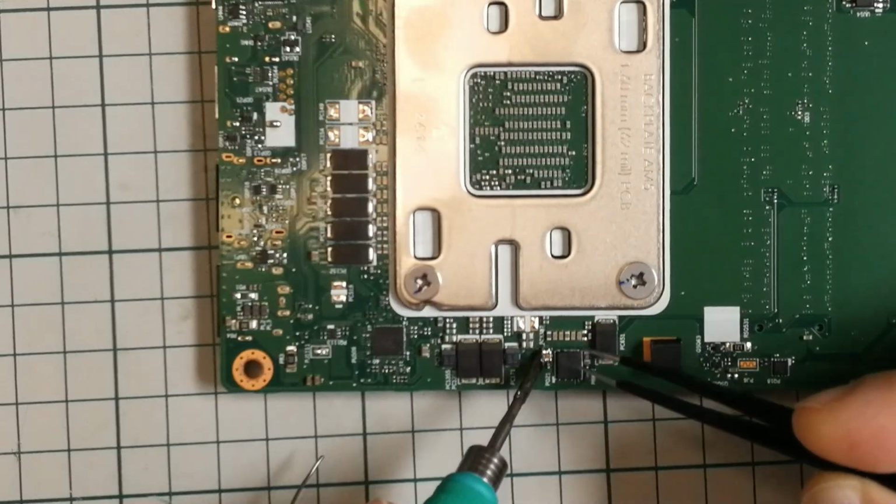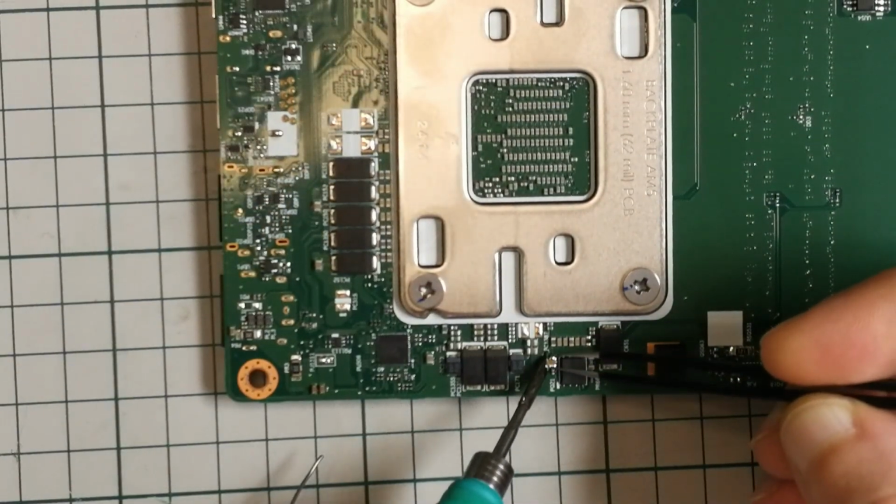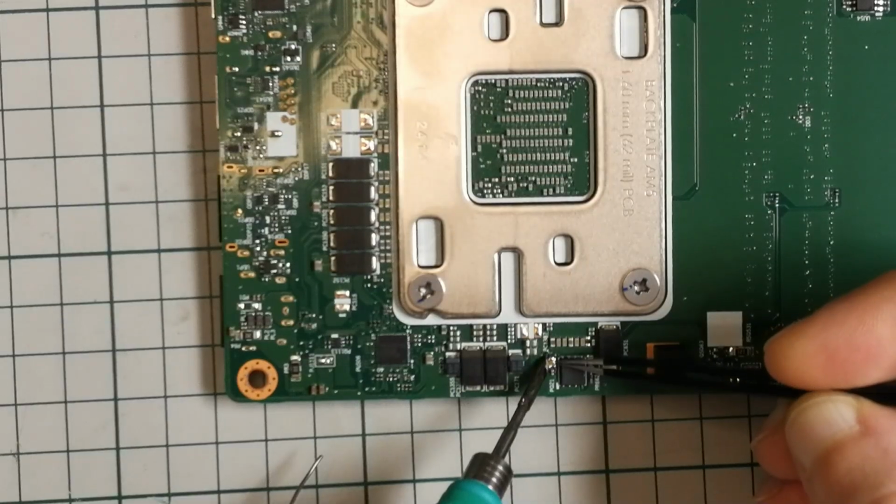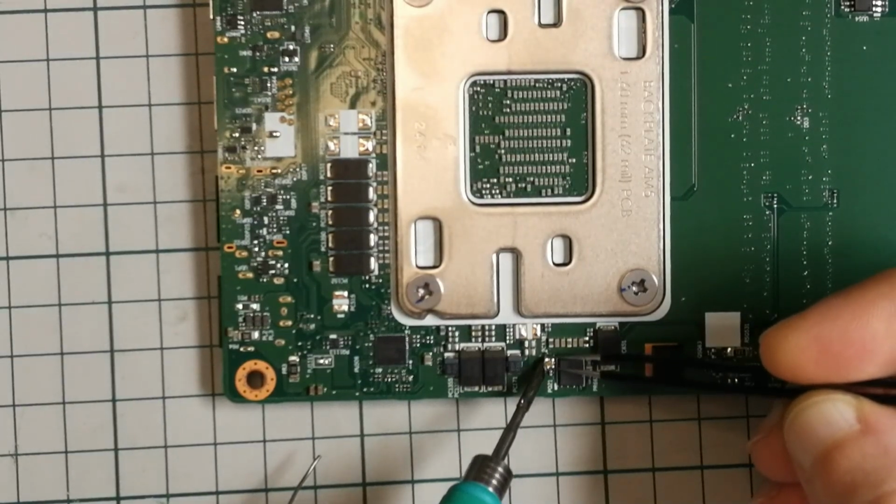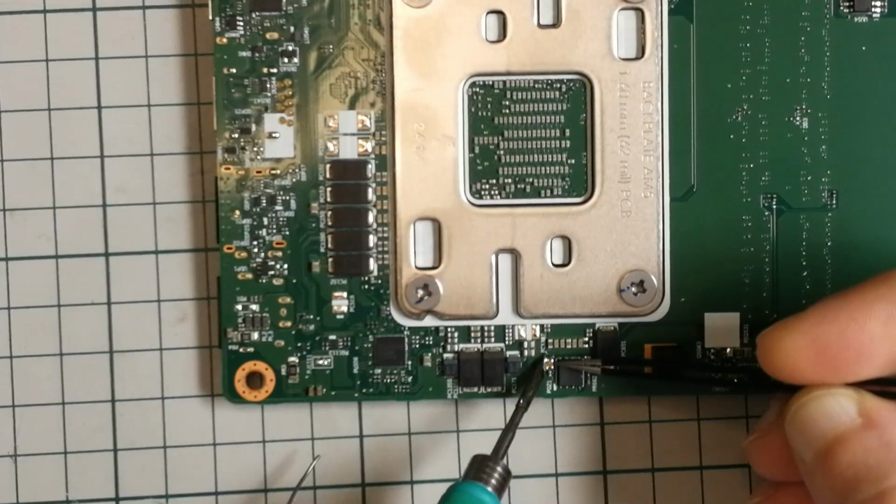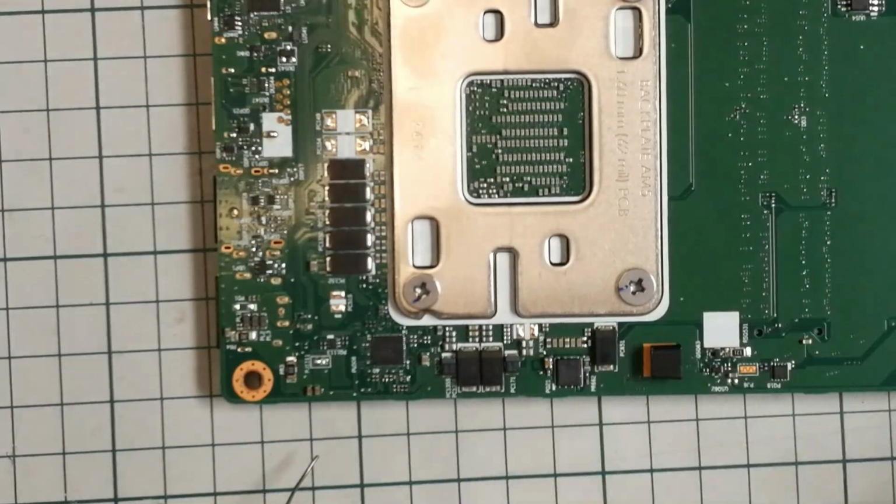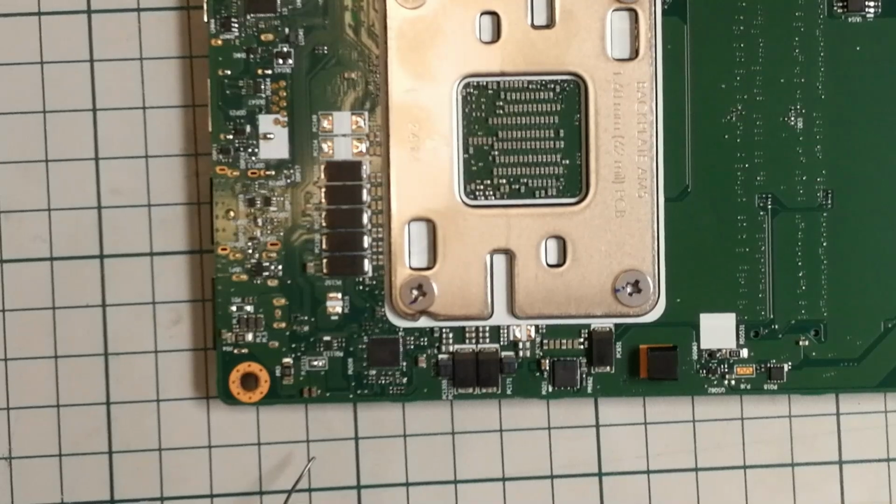I'm just trying to take this out. Okay. Come on, buddy. This is really stuck in here. Okay. Now that's awkward. Let's do 350.